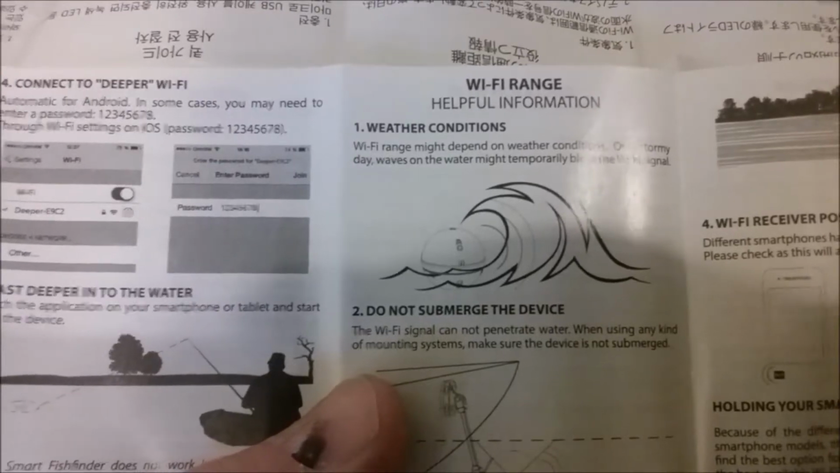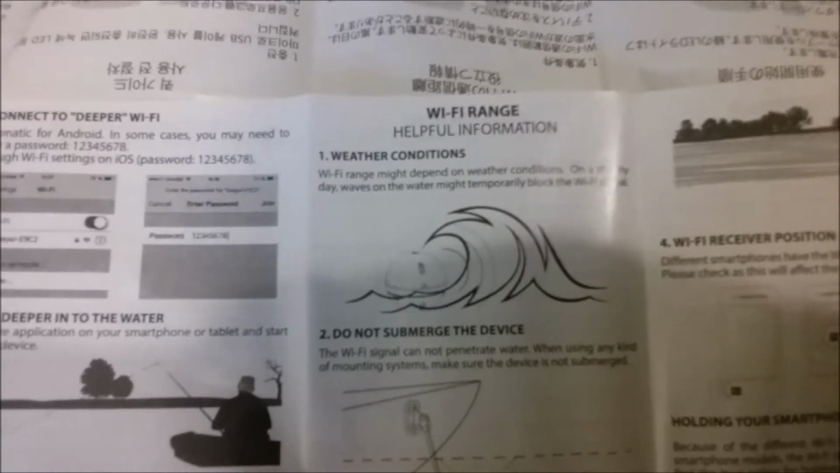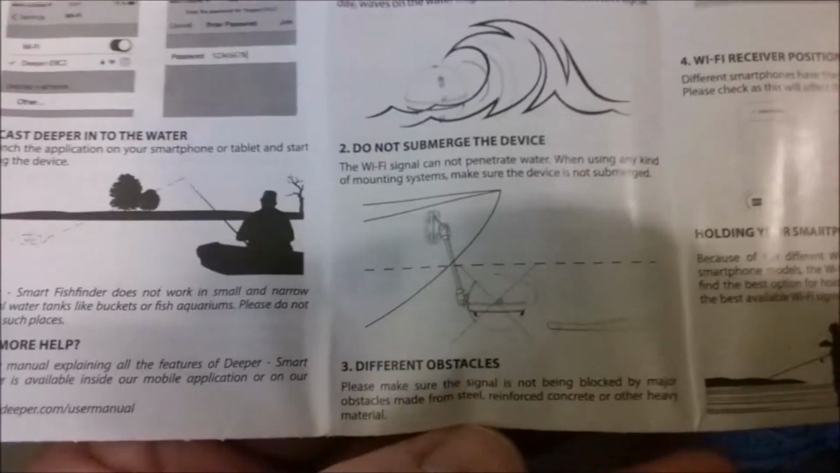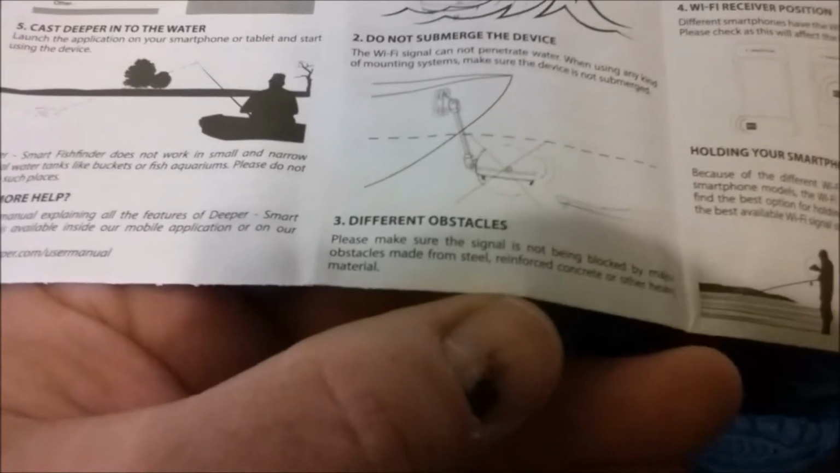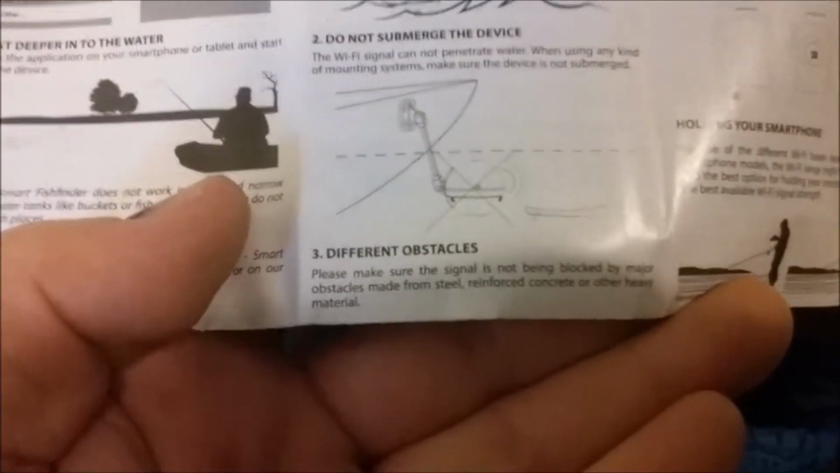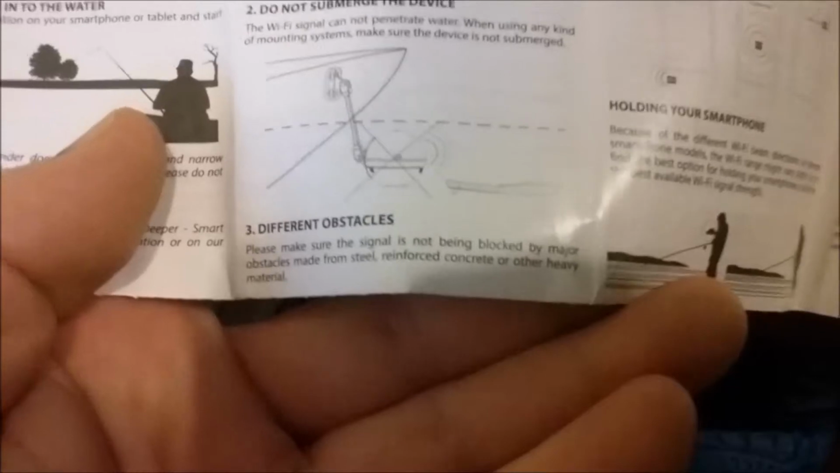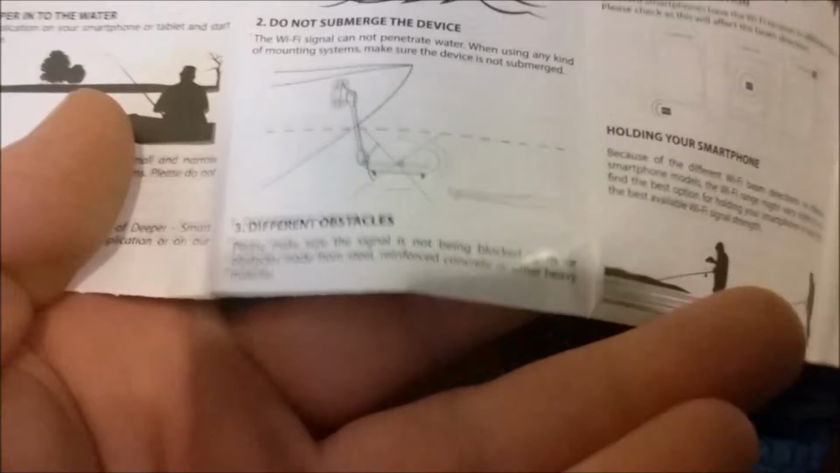Useful information. Weather conditions. Wi-Fi range might depend on weather conditions. On a stormy day, waves on the water might temporarily block the Wi-Fi. Do not submerge. Wi-Fi signal cannot penetrate water. Some common sense stuff. Different obstacles. Please make sure the signal is not being blocked by a major obstacle made of steel, reinforced concrete, or other heavy material, meaning dense.